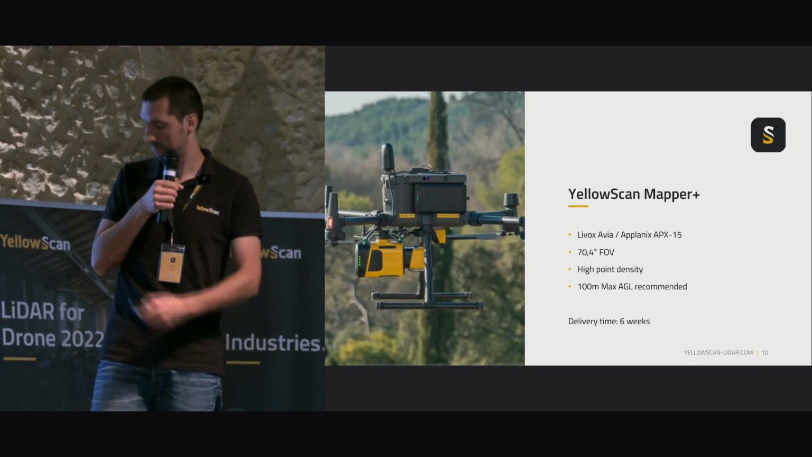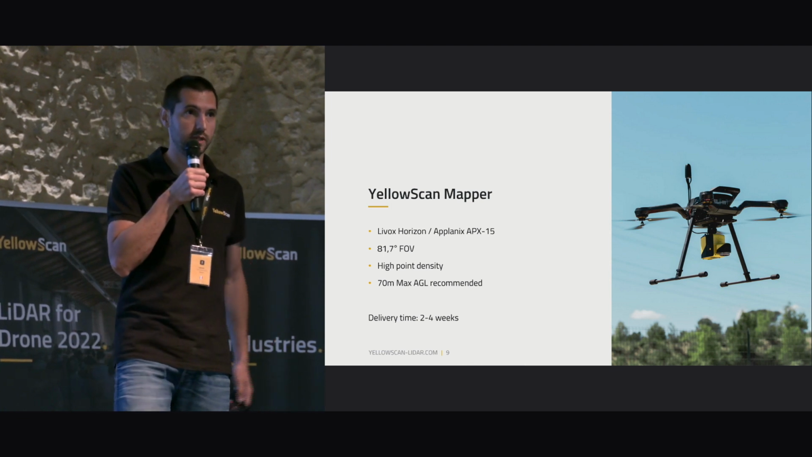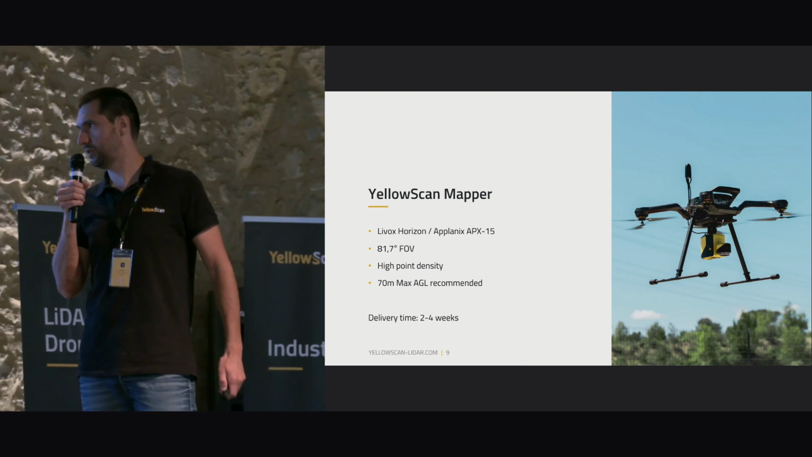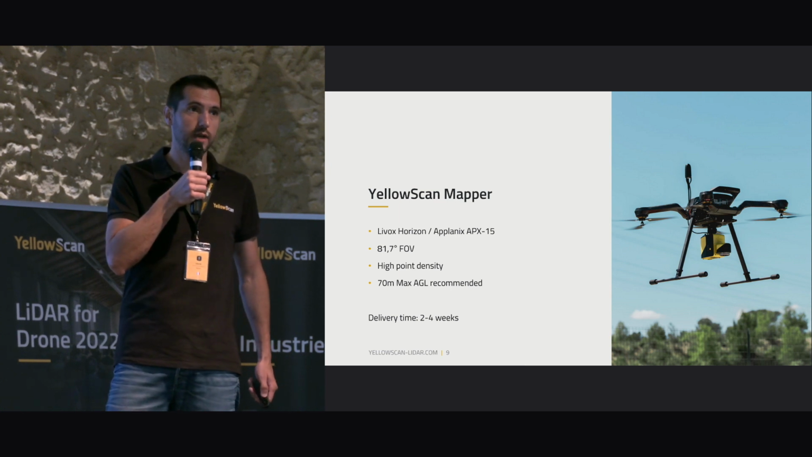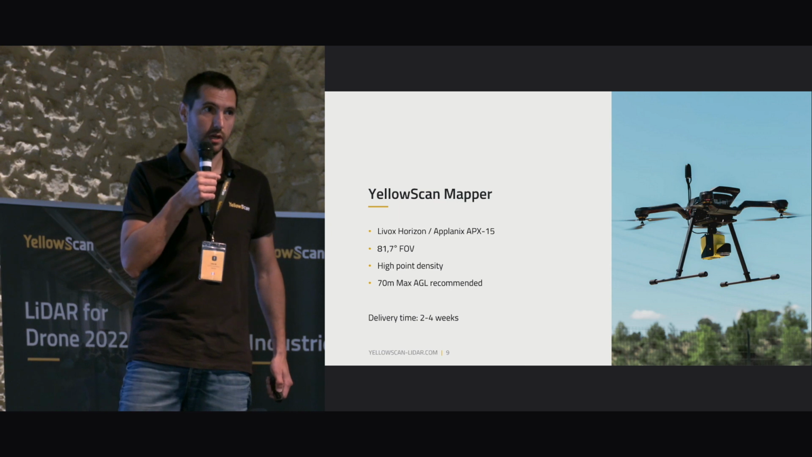Let's start by the first one. So YellowScan Mapper is a product we launched in 2020 at Intergeo. So first combination of, for us, Livox Horizon scanner and Applanix APX15 IMU.